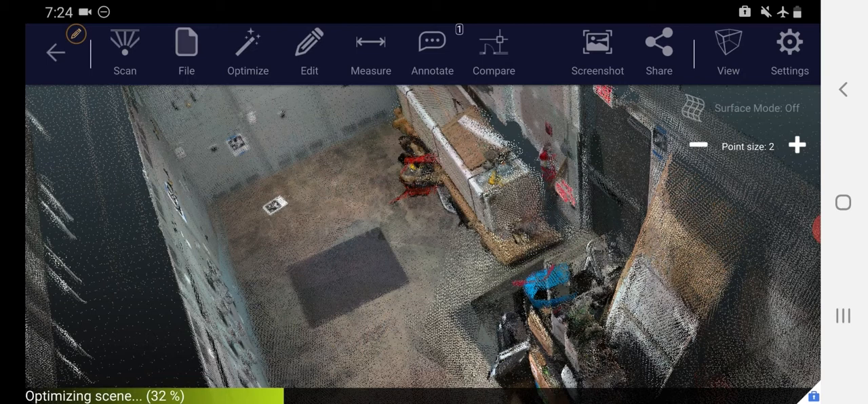The optimization procedure takes typically between 30 seconds for a small scan to as much as 5 to even 25 minutes for an extremely large scan. In this case, we're looking at optimization of about 1 to 2 minutes for this full room scan.